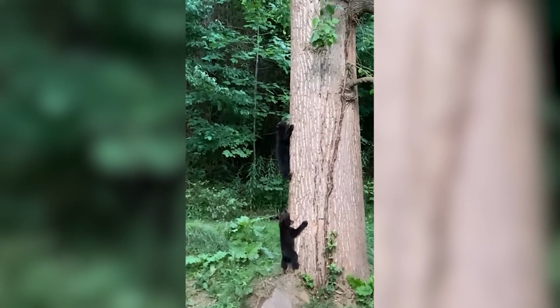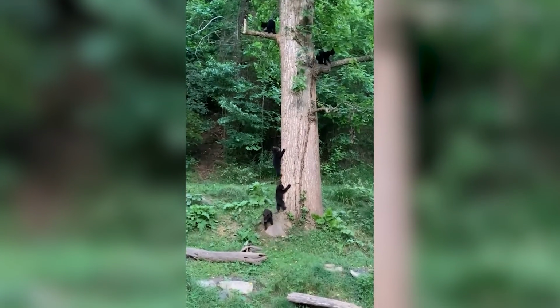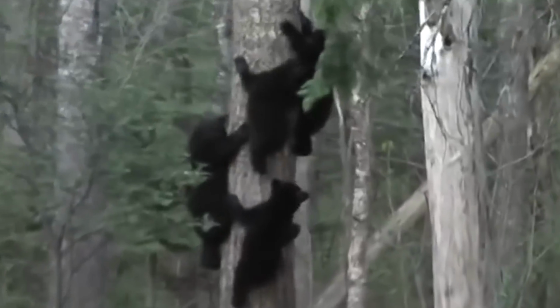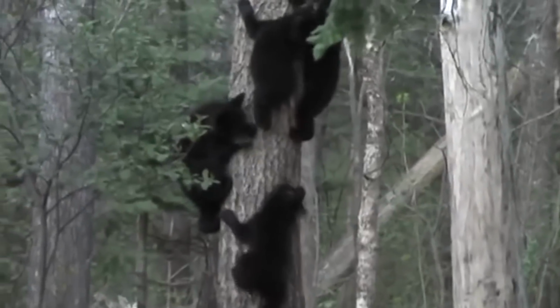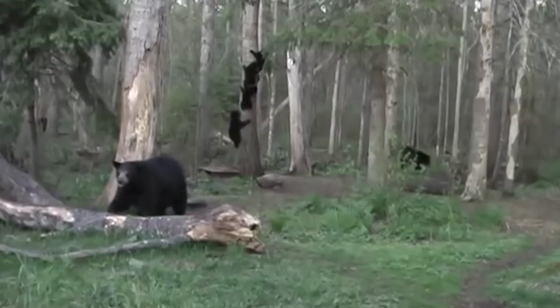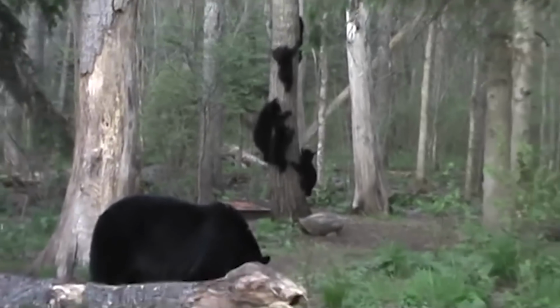It is the usual behavior of female bears to train their babies to climb trees to protect them from dangers. Hence, here as well, this mama bear is trying to protect her offspring by sending them up and patrolling to get clues of any upcoming danger.